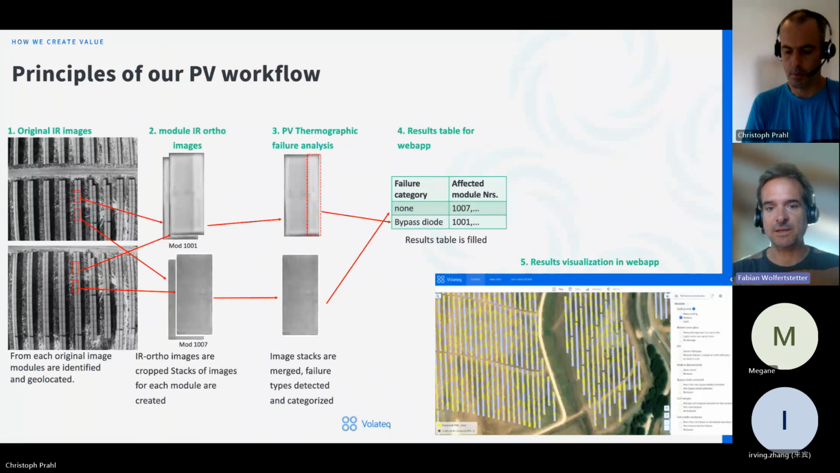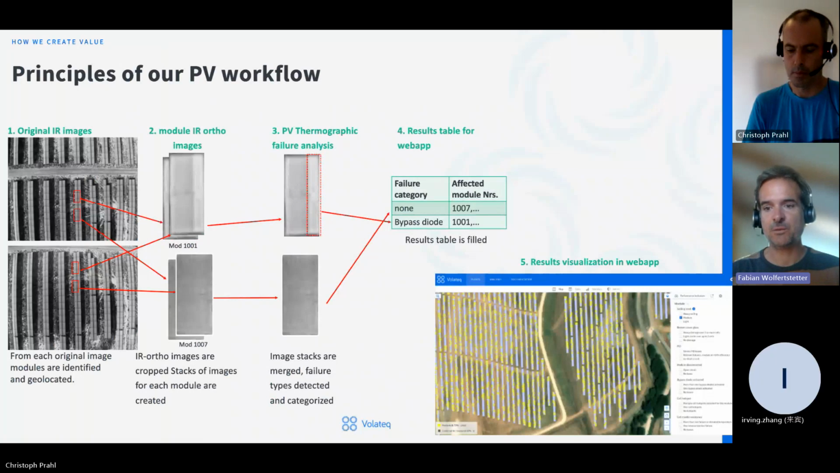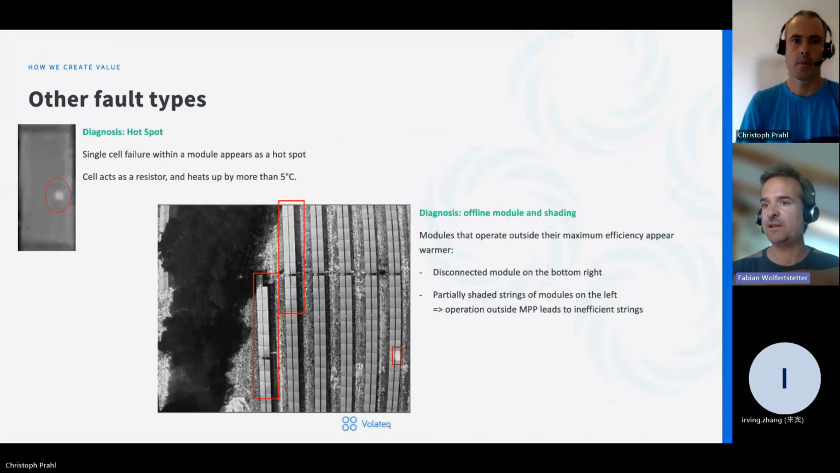And then we create a list of failed modules and those that are okay. And then we can map this and visualize the results in our web application on the map again, to give the user a true image of what's wrong in his solar field or not. So in the next slide, I'll go into step 3, which types of failures we can detect and what can go wrong in a solar field.